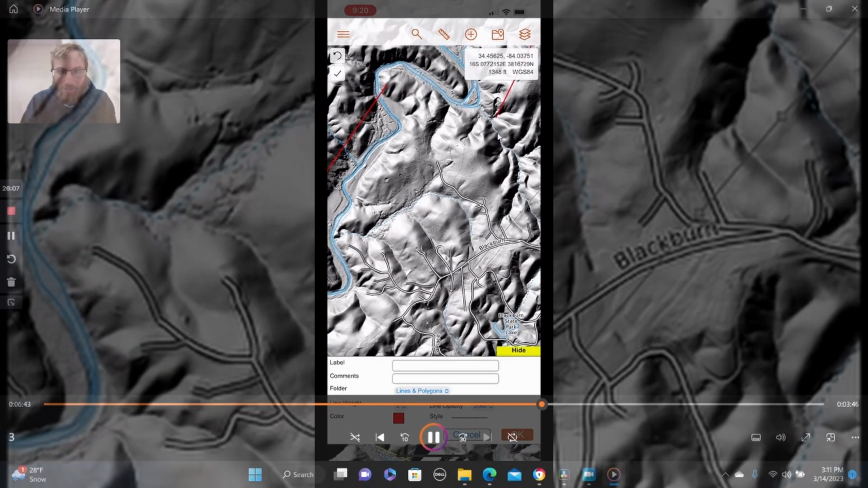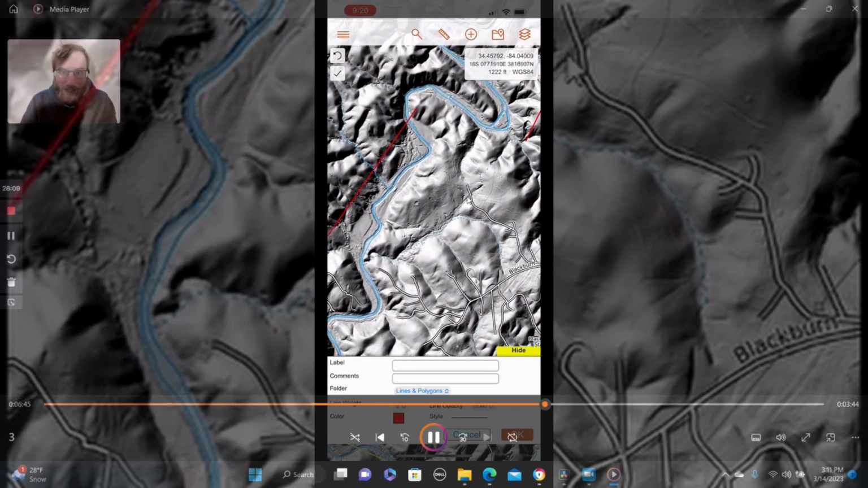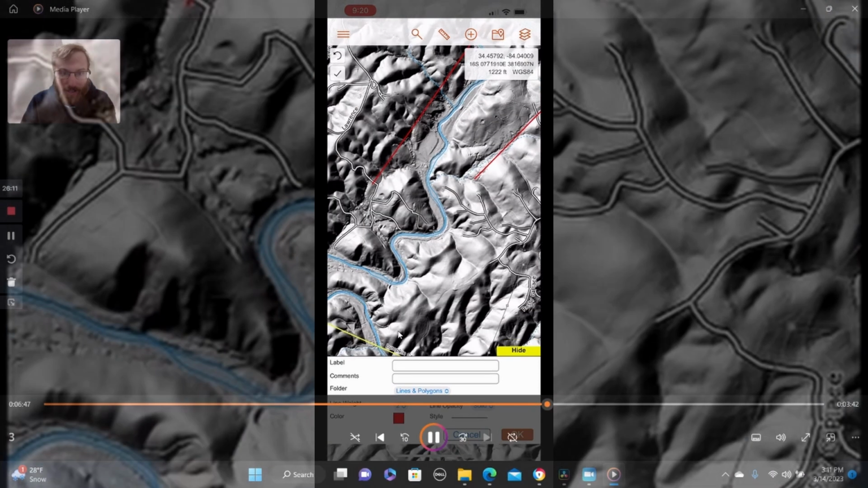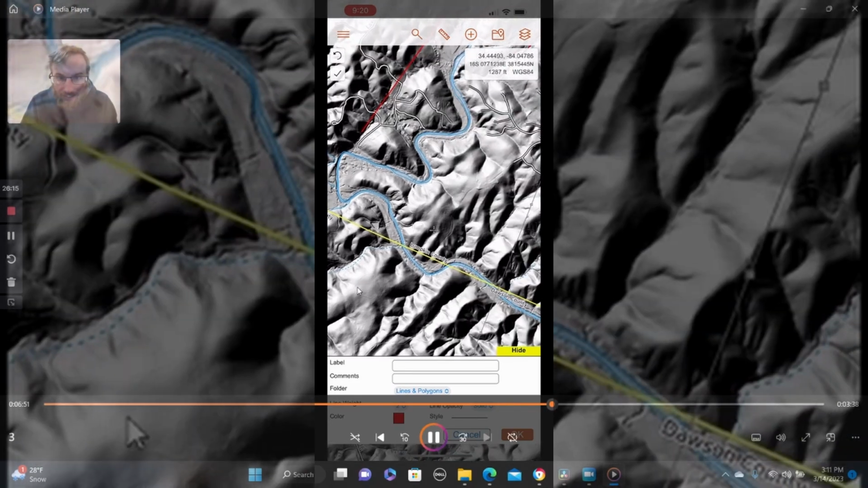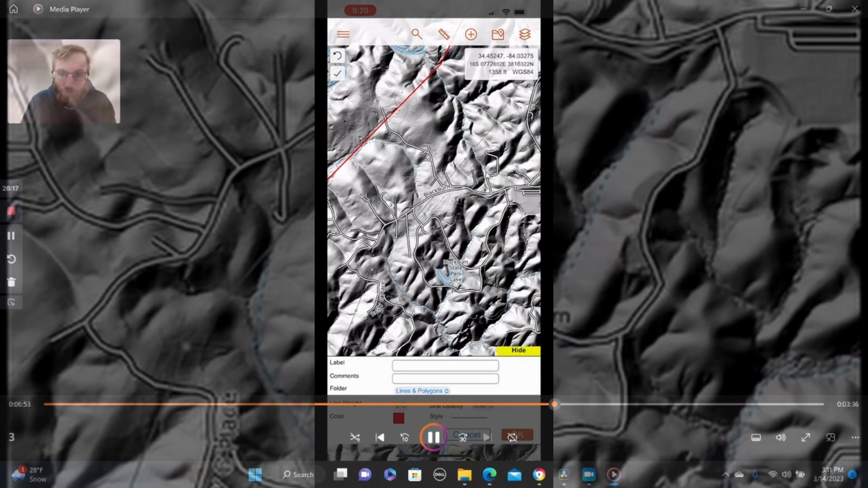Right now I'm just looking for any extensions of that, but it seems like it kind of bends around here a little bit, and then I don't know if it peters out because I'm not really seeing much more down south. Like I said, the historic maps would also help with that.